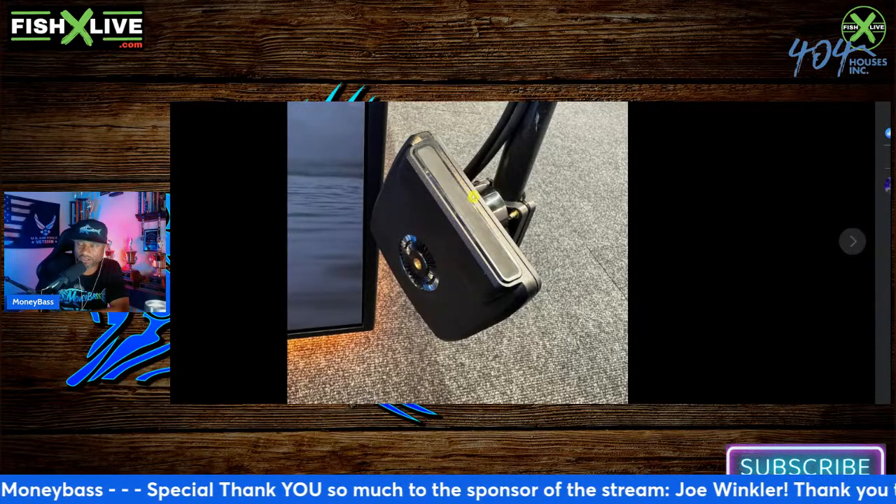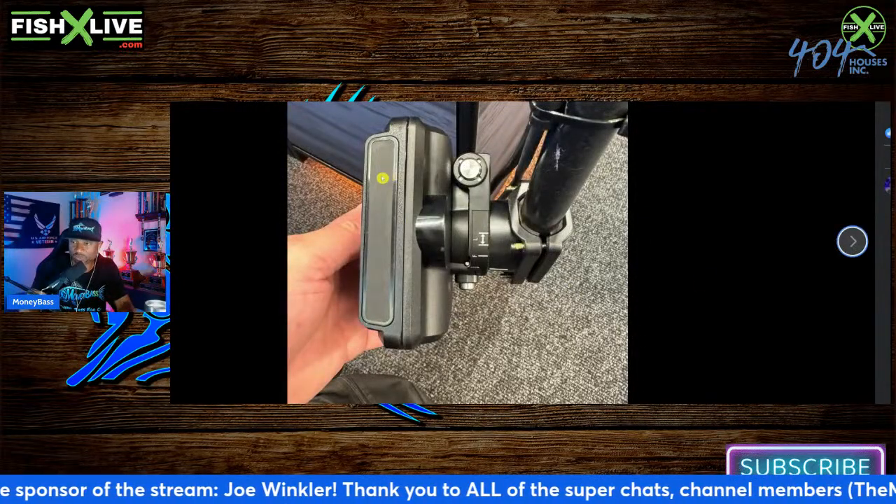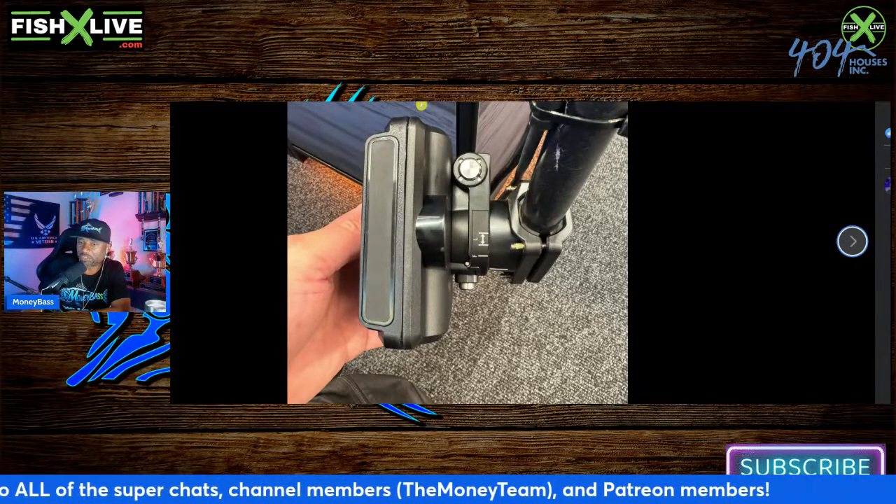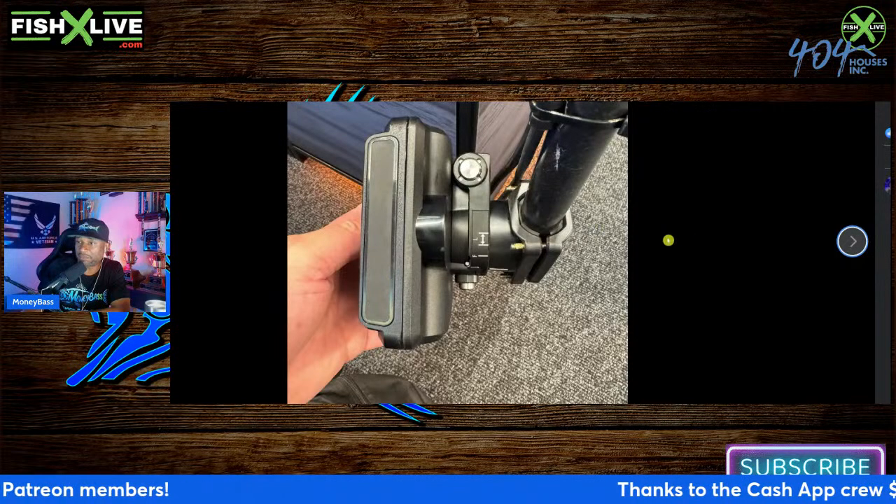It looks a little thicker than the other one, and maybe they have some upgraded technology in there. You can definitely see that it is a little more robust than the current one that we have. The bracket and everything kind of looks the same, but the transducer itself definitely looks a lot bigger. And this area right here appears to be wider, where the beam comes out from.